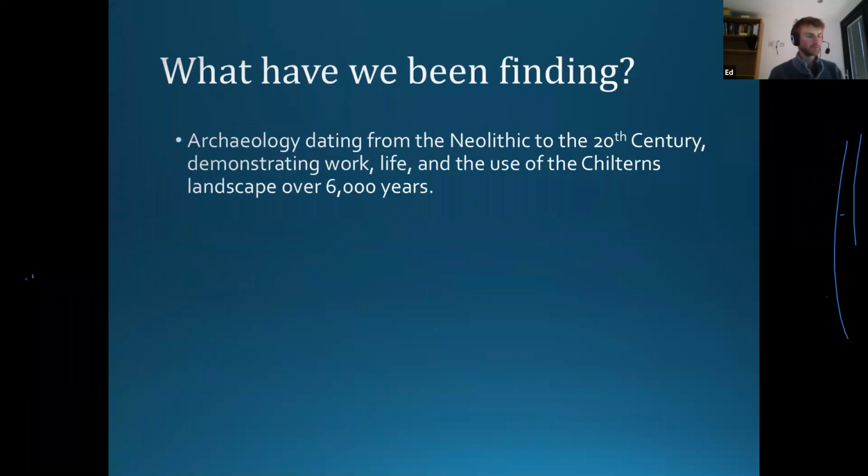Sorry, slide in between. So what have we been finding? We found archaeology from all periods. Whilst the Beacons of the Past project is focusing on the Iron Age in particular, so this period between about 800 BC and when the Romans turn up in AD 42, the LiDAR survey, of course, is finding everything from Neolithic archaeology, so 4000 BC, all the way through to 20th century stuff like the World War I practice trenches, World War II training camps, resettlement camps, all that kind of thing, and even some more recent stuff than that, that we would happily class as archaeology.